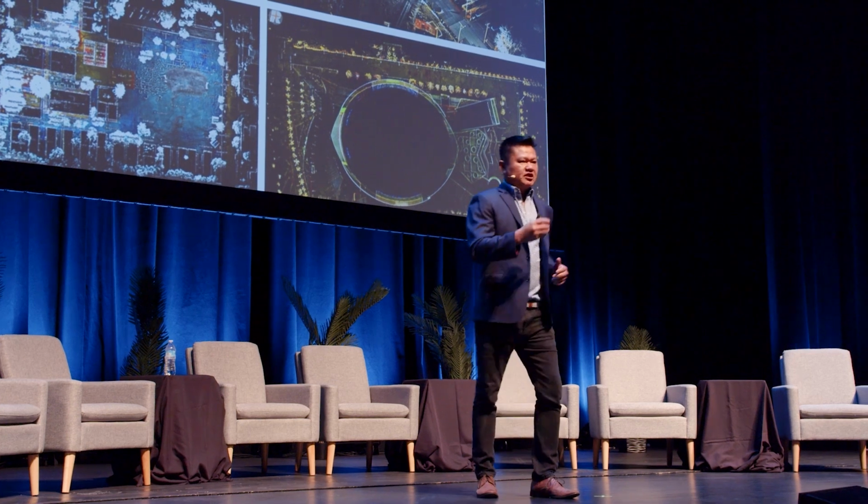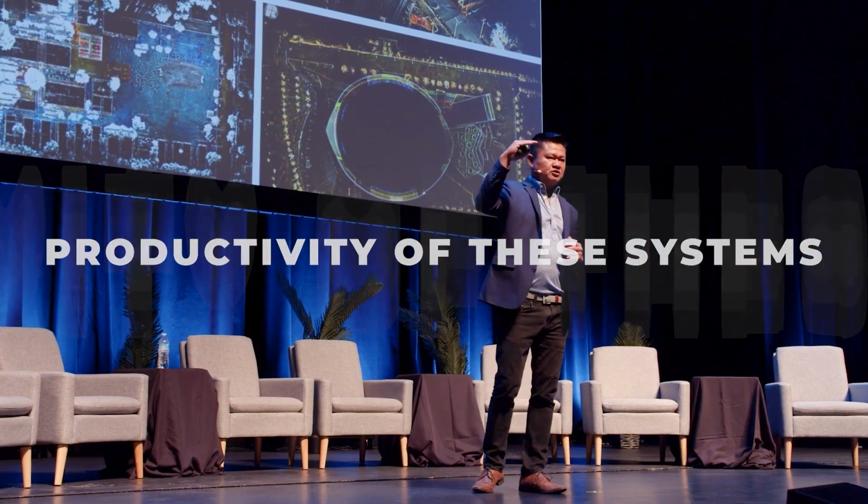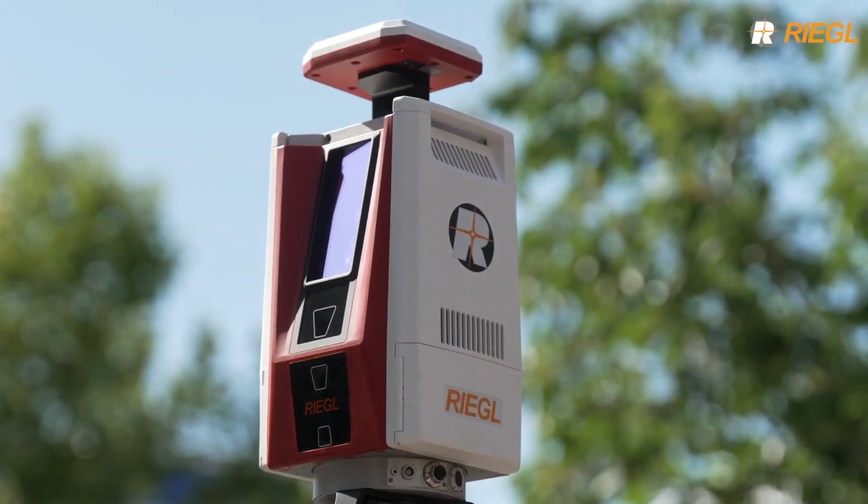In the past 15 years that I've been with RIEGL, I've seen the usage and the productivity of these systems as they get developed. And now, till this very moment, the 600i is by far the most productive system on the market.